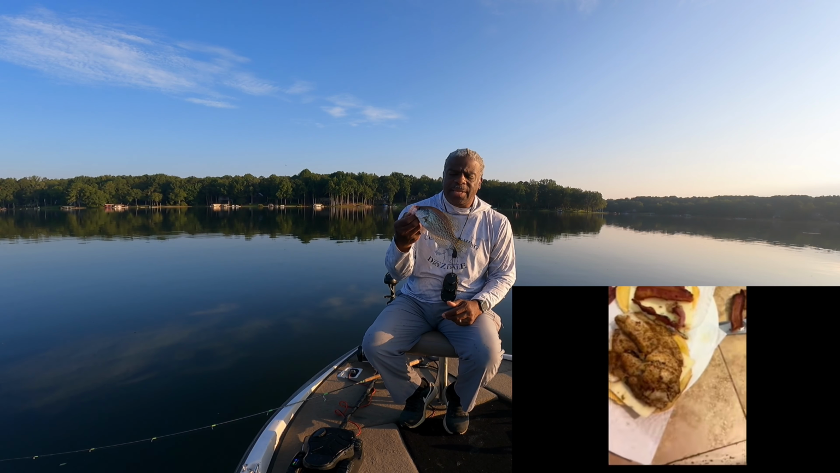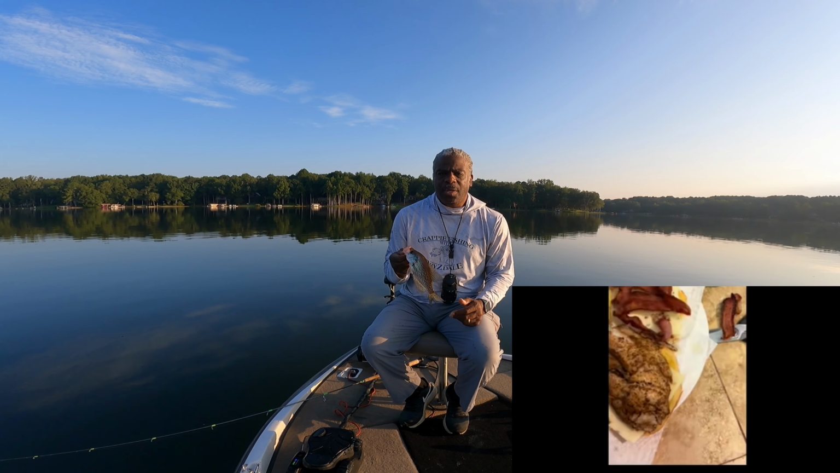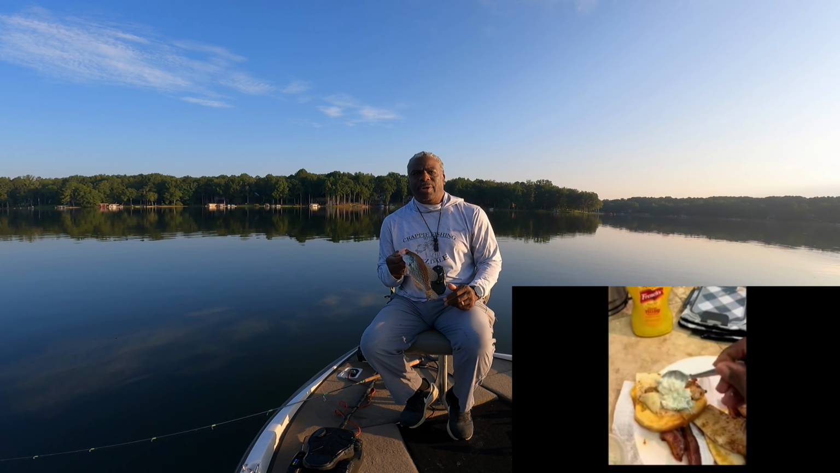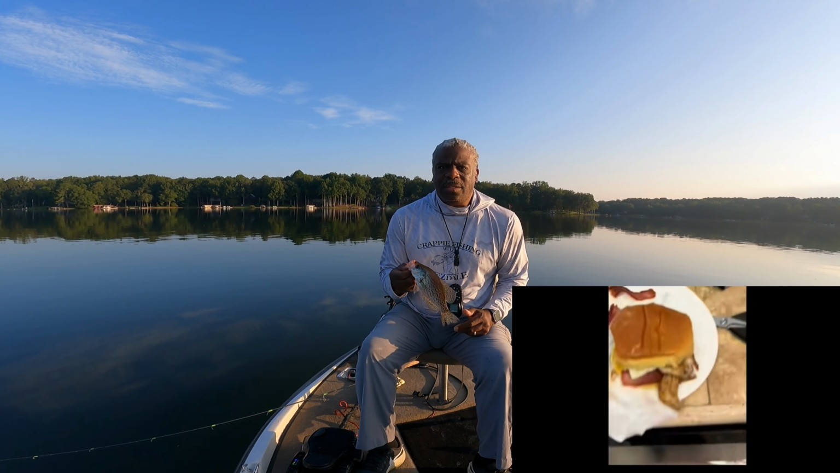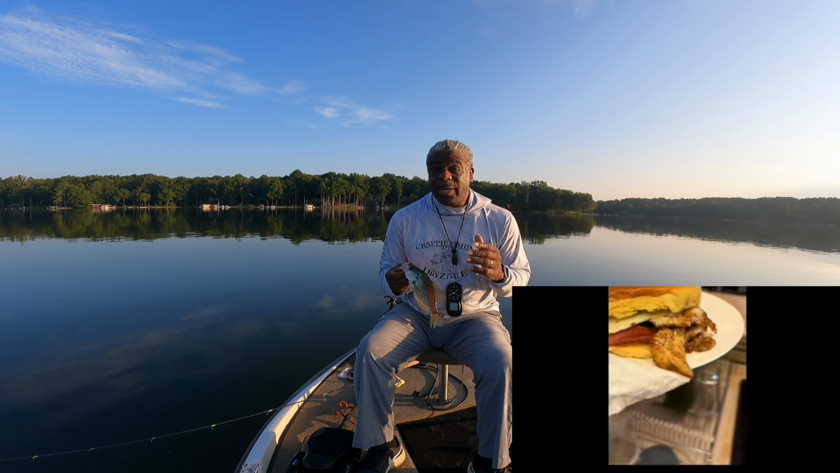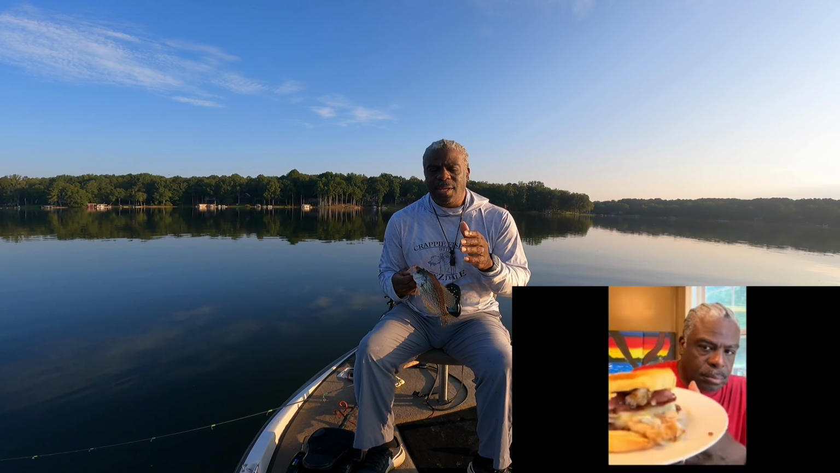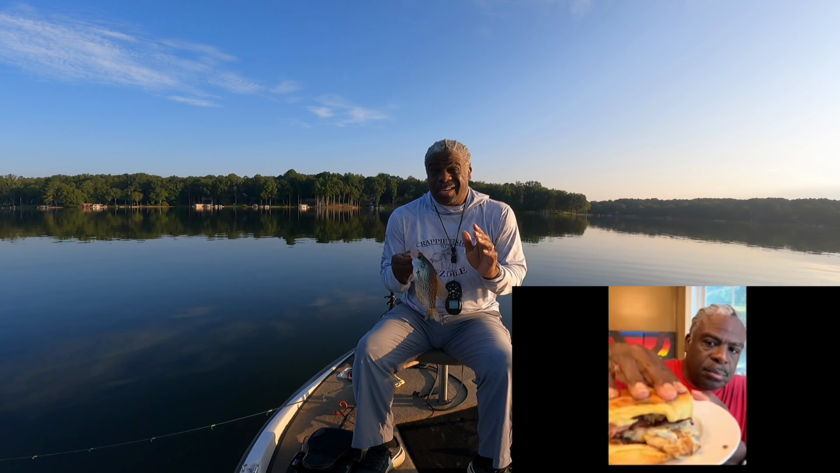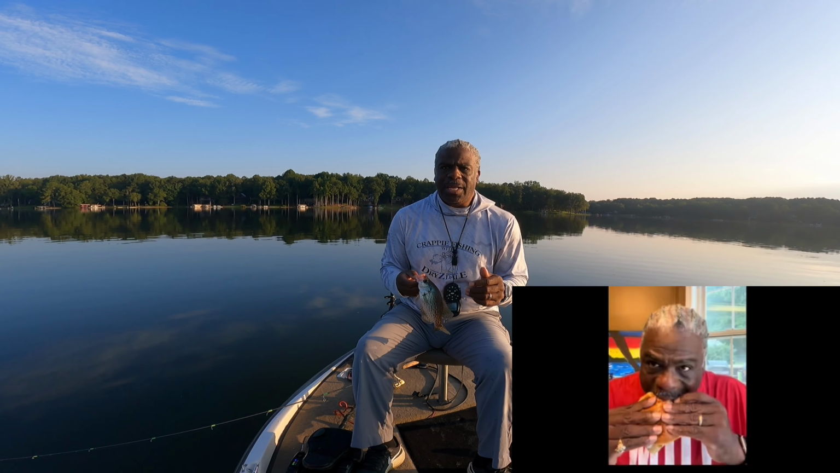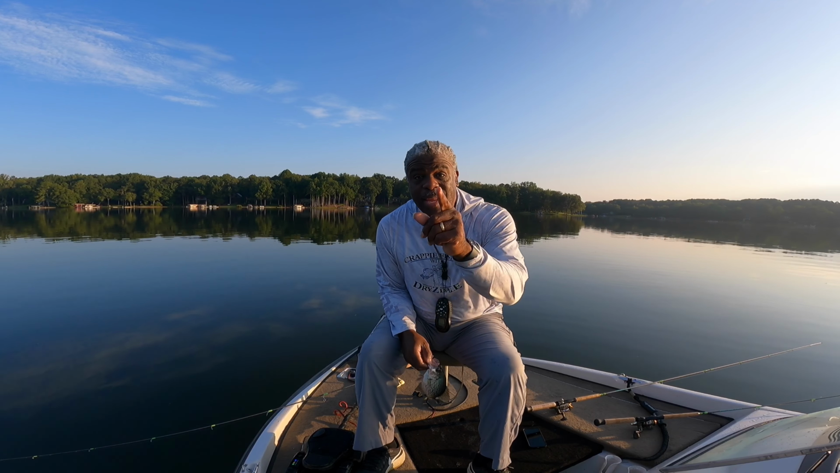Take them crappie fillets, put them in that bacon, sear them in that bacon, cook them in that bacon. Take them jokers, put them on some bread, or do them how you want to do them. I made this one just a regular old crappie sandwich. I had crappie fillets, bacon, and pepper jack cheese on it. Just put a little bit of tartar sauce just so I had some kind of saucy on it. I could have put hot sauce on it, but it didn't need any hot sauce. Ooh wee! Thank me later.